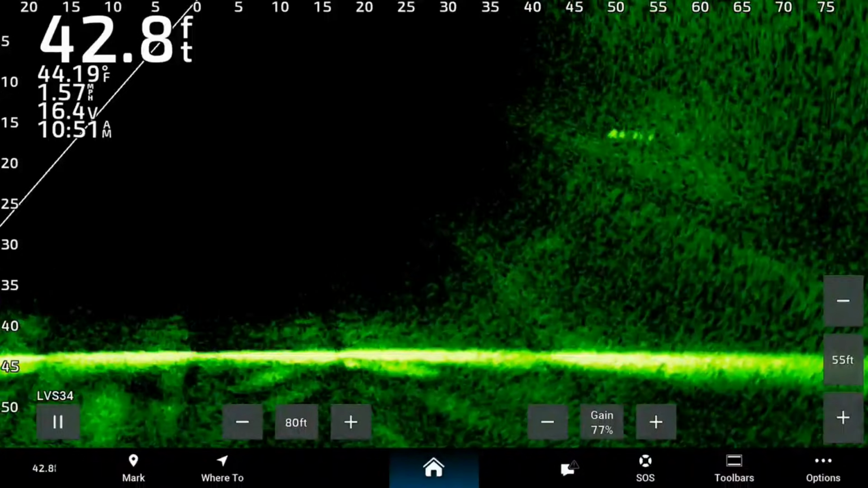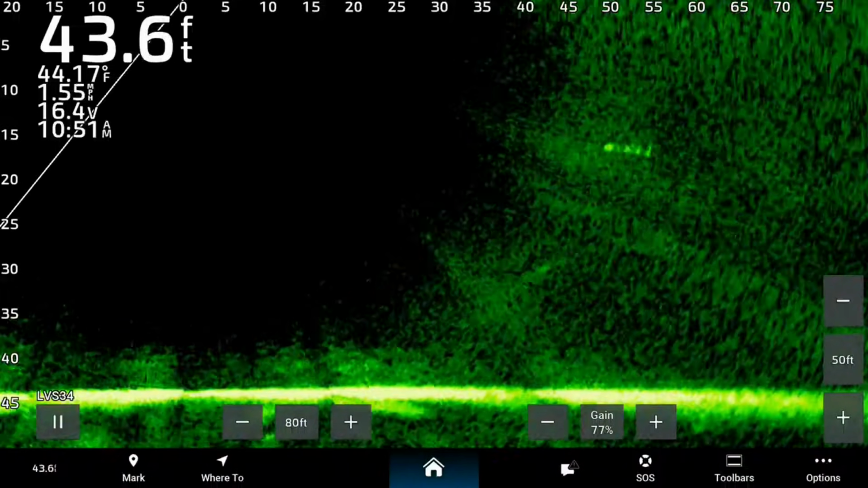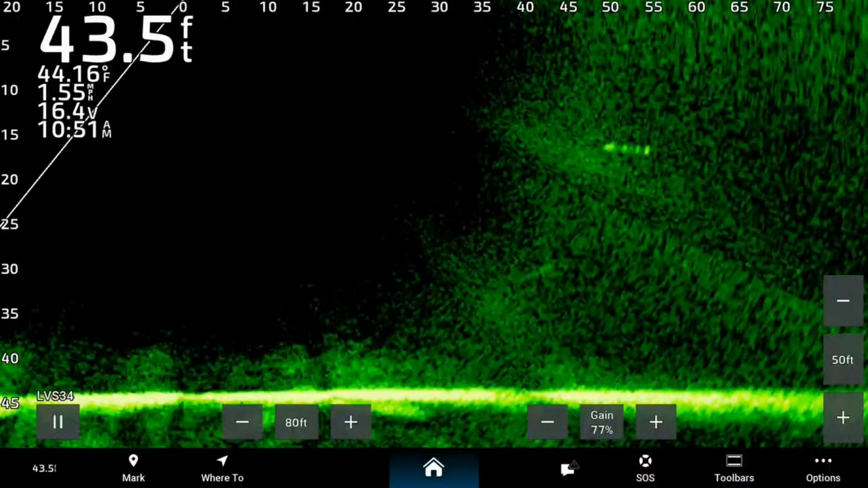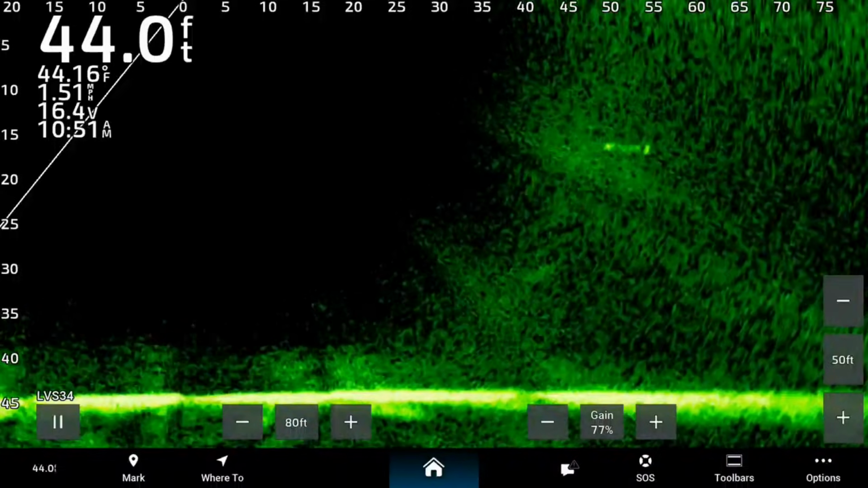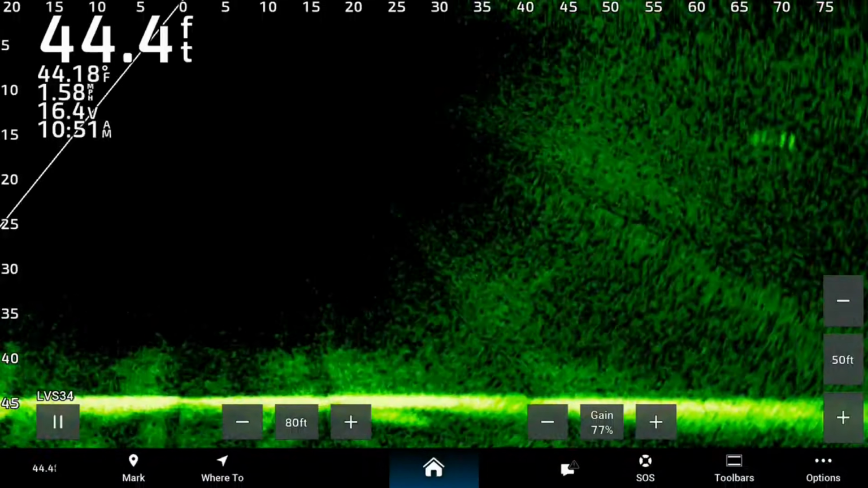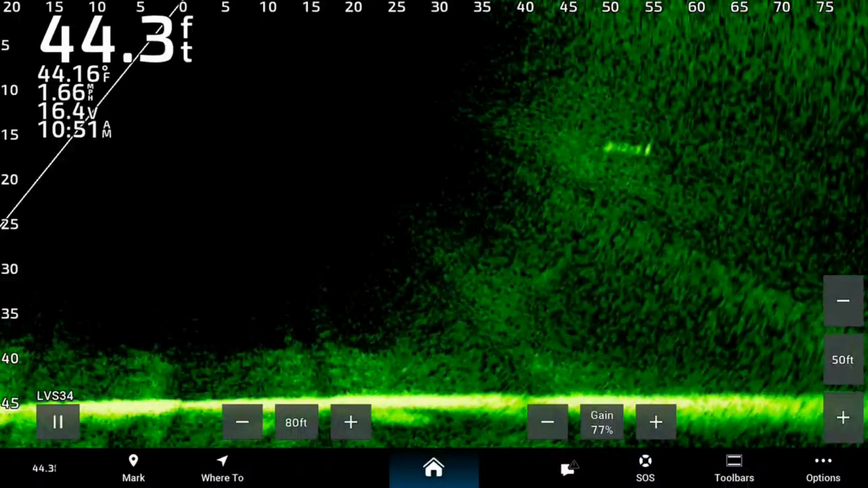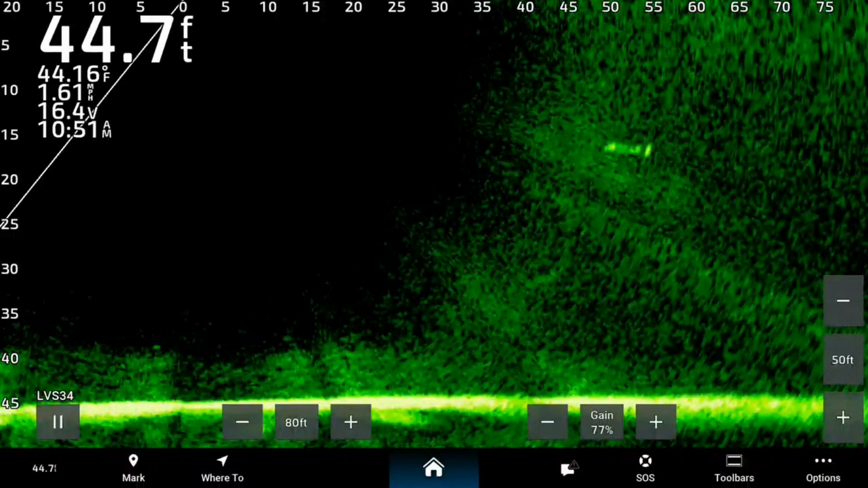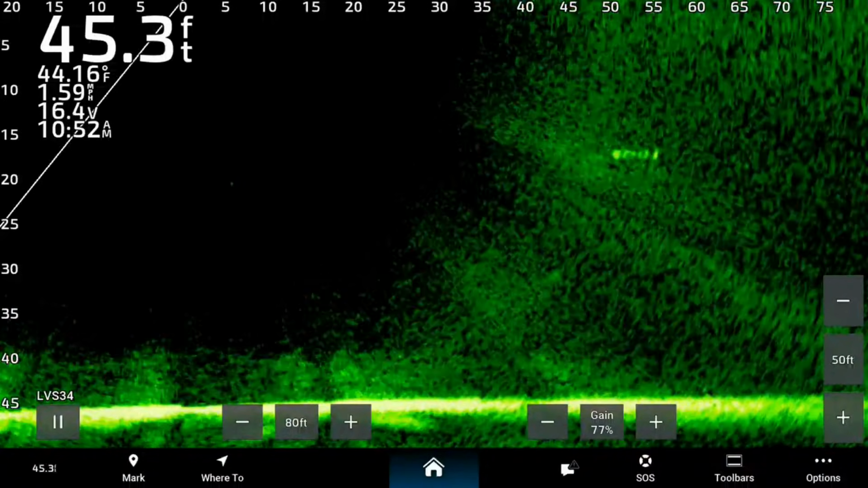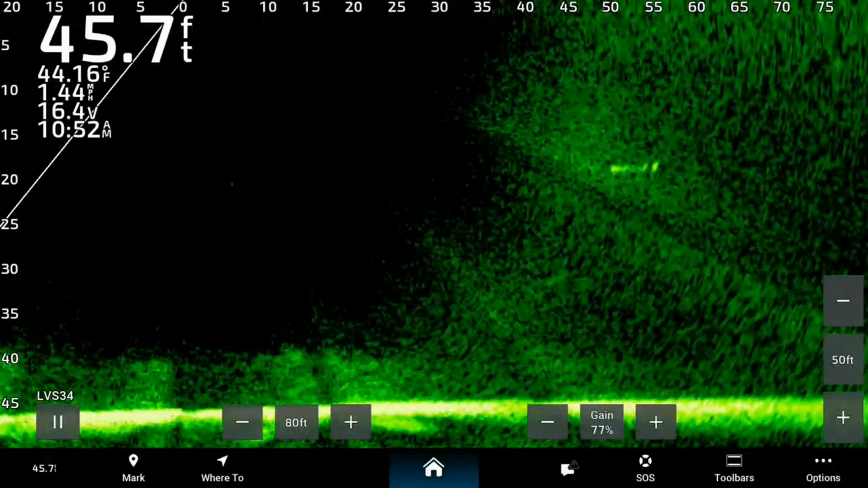I'm set at 55, so I'm going to drop it down. Try to keep that image as large as you possibly can to give yourself the best view of what your presentation is doing out in the water. Now we're down about 12-15 feet. I'm going to drop that down just to show you guys. I'm going to take it down to 20. And you'll see that start to drop down.